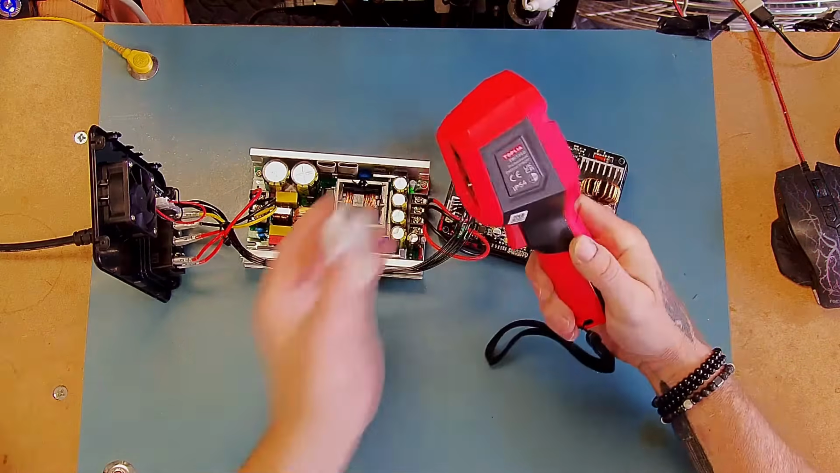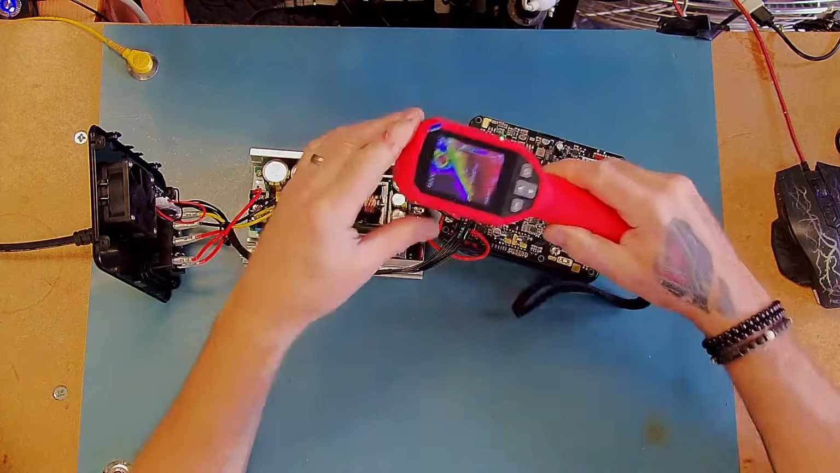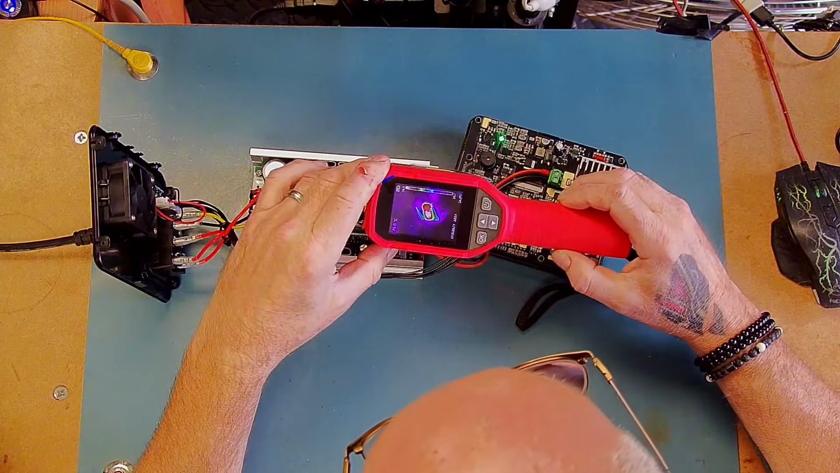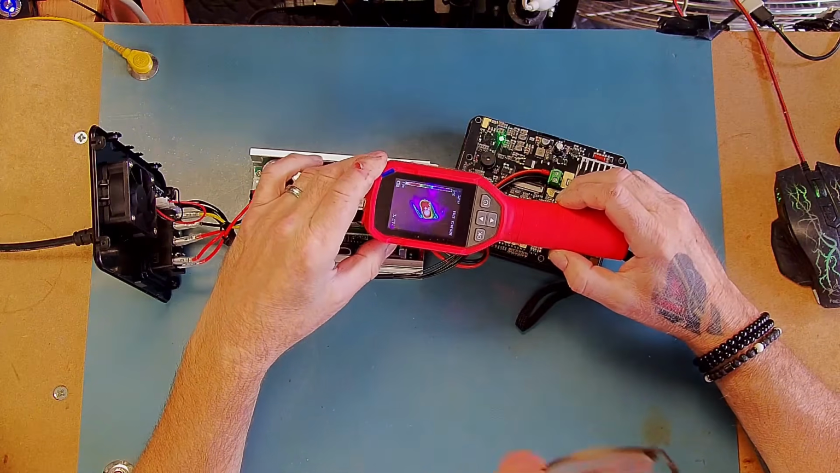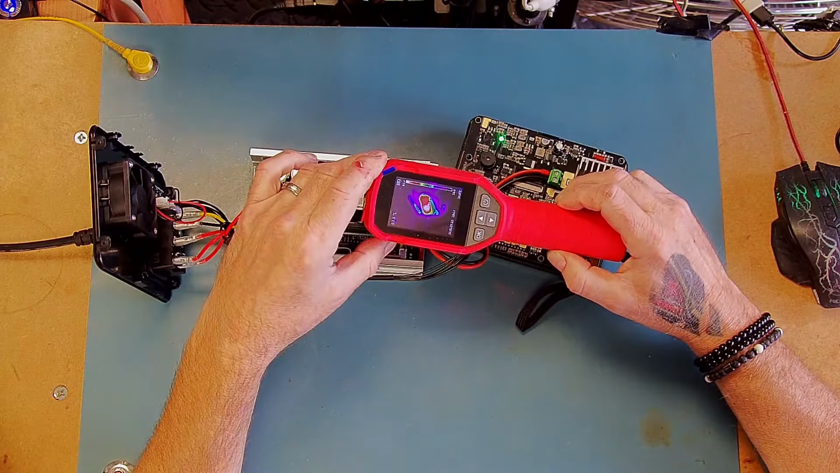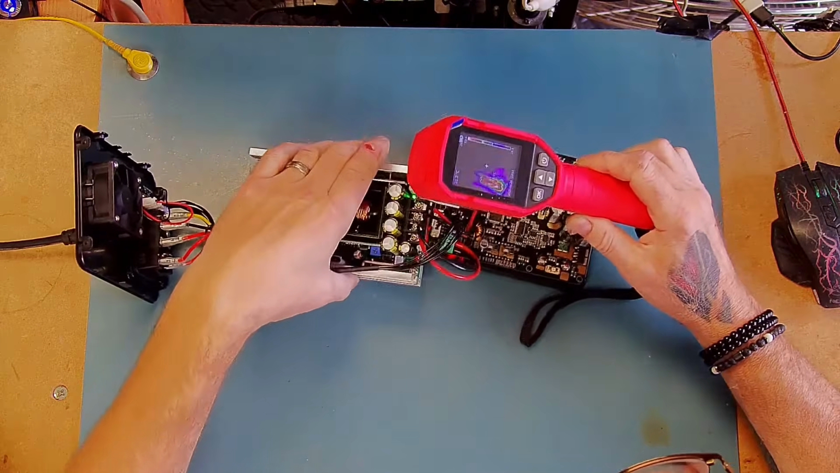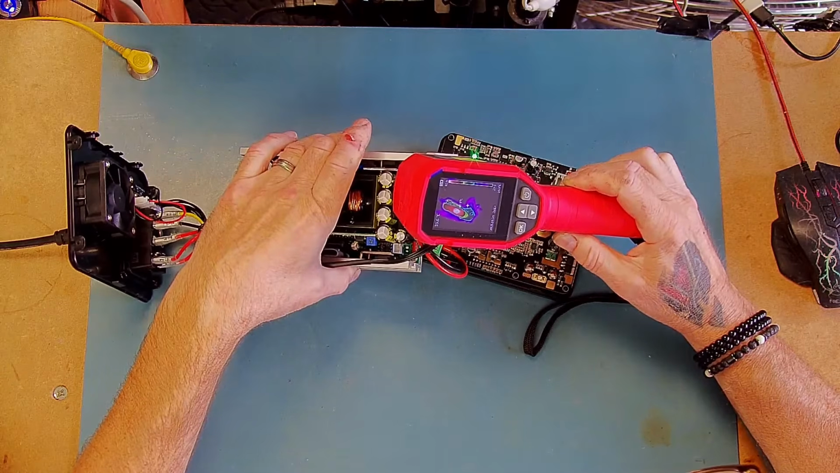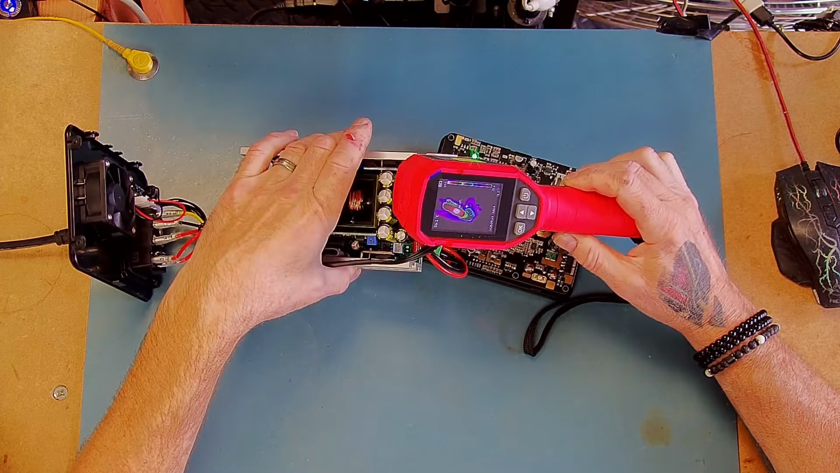Okay, I do have a macro lens. Let's pop the macro lens on. Yeah, 80 degrees. It's definitely that resistor. 90 degrees.